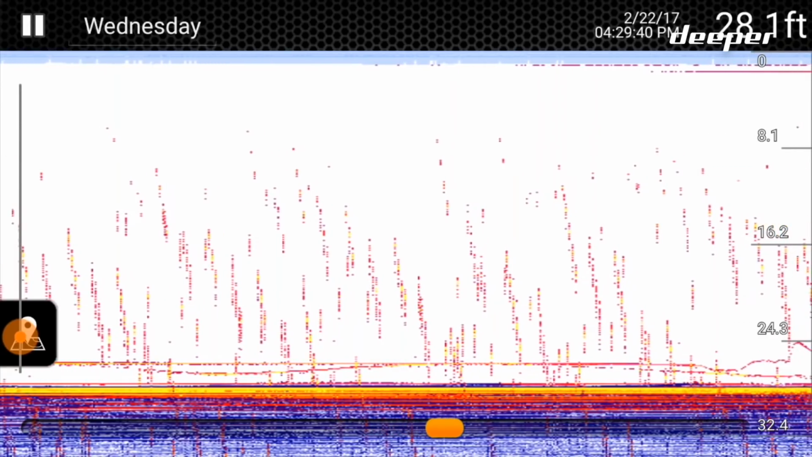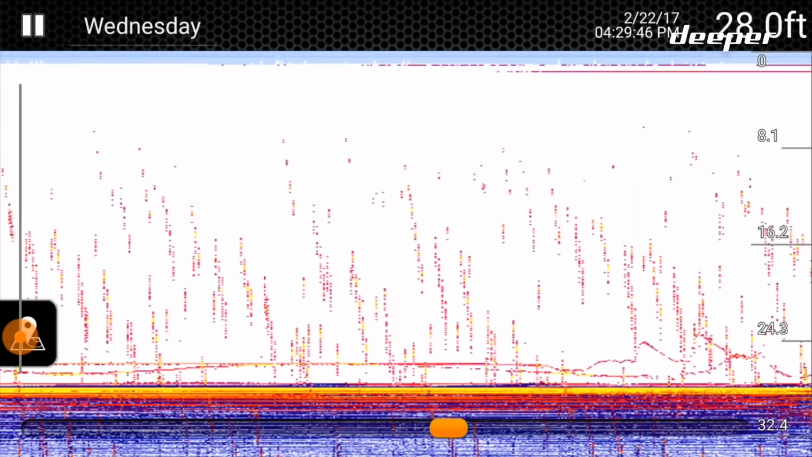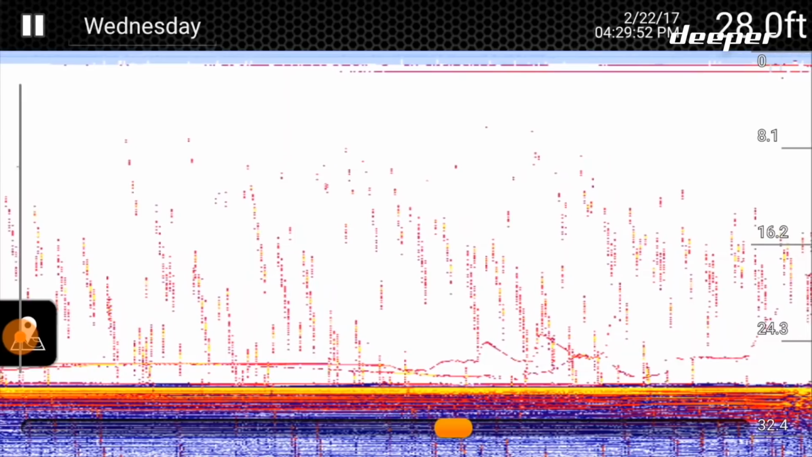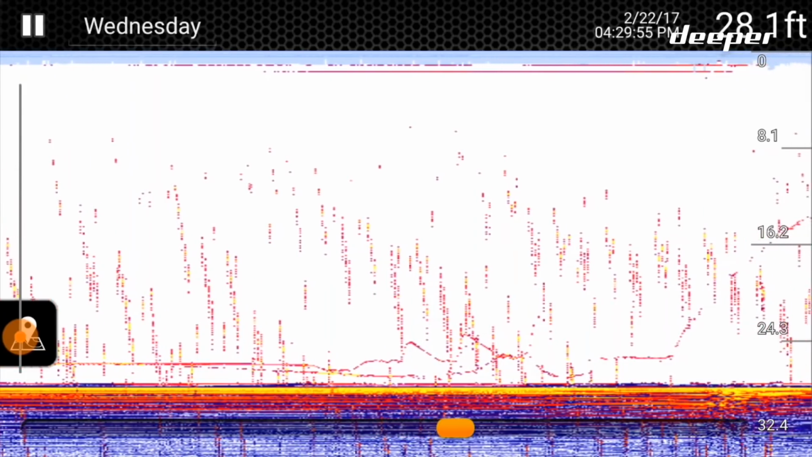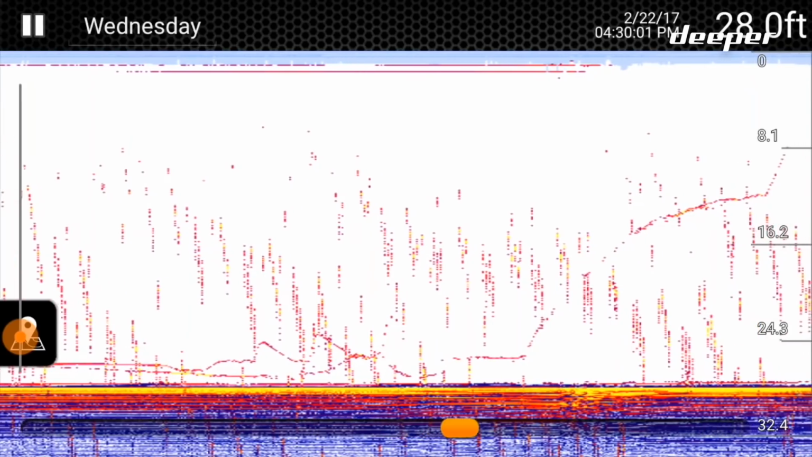So I moved my bait a little bit, gave it a couple quick aggressive jigs, and then he hit it. I set the hook, missed him. You can see the fish kind of drop back off, but then he hit it again as soon as I let the bait down. And you can see I'm reeling the fish up here, and then about 12 feet below the ice, he popped off.